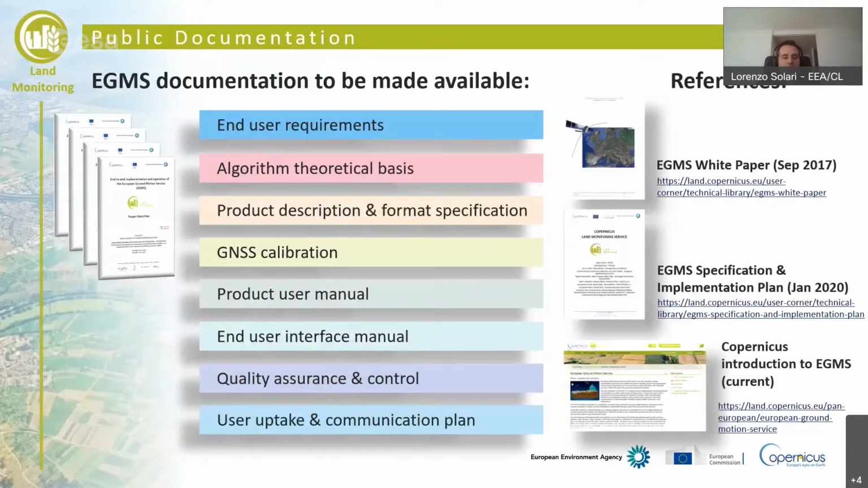A lot of documentation will be made available to the users, and this is part of the user uptake activity. And what we are going to provide to users is a wide variety of documents.